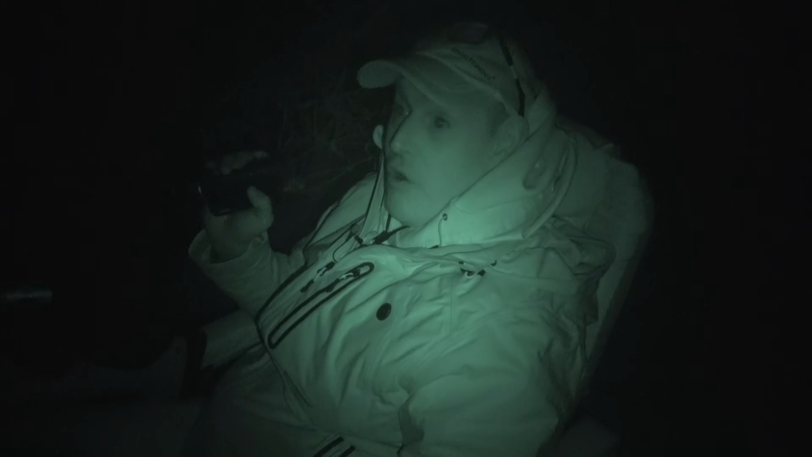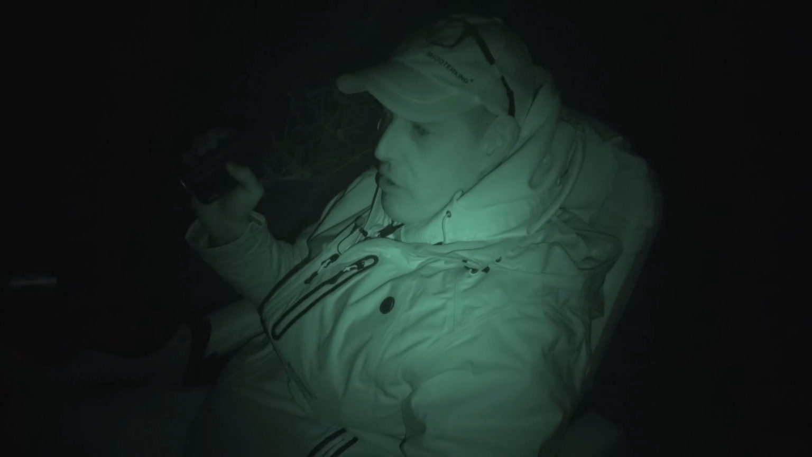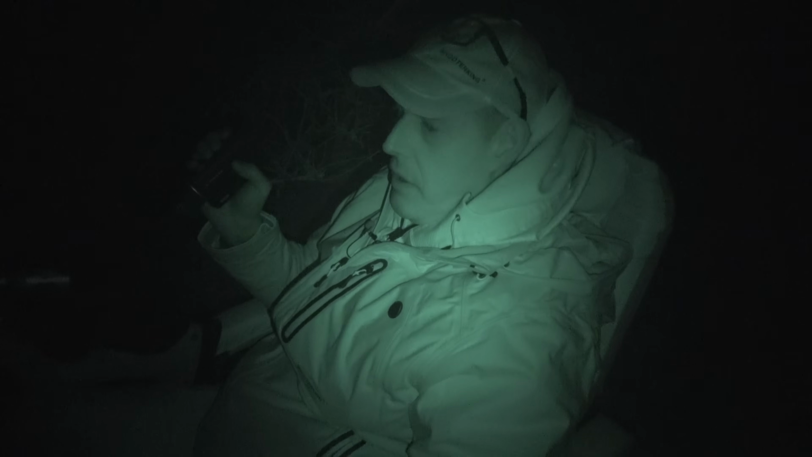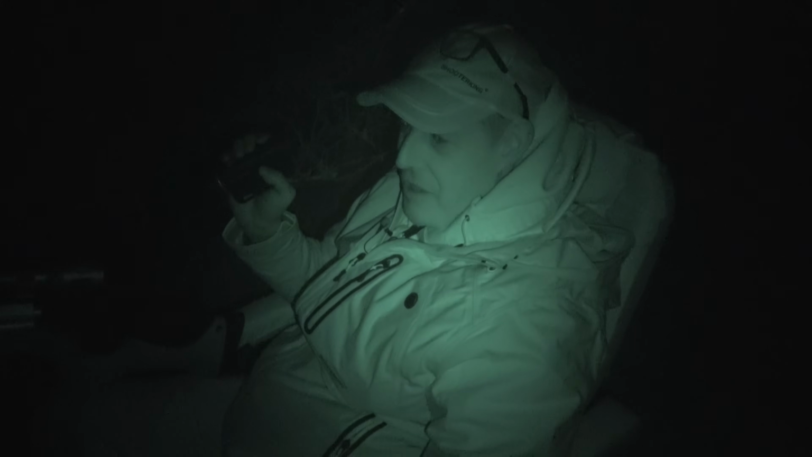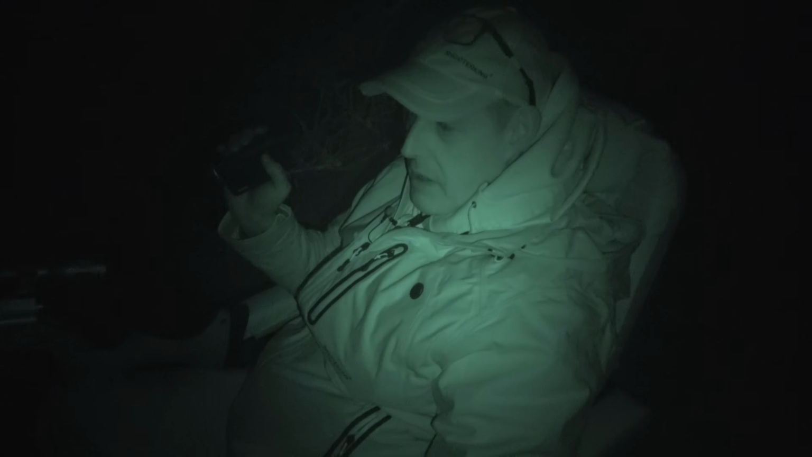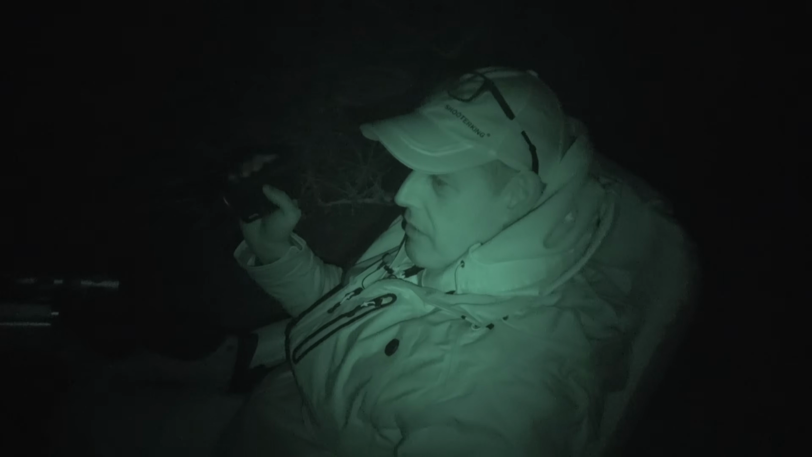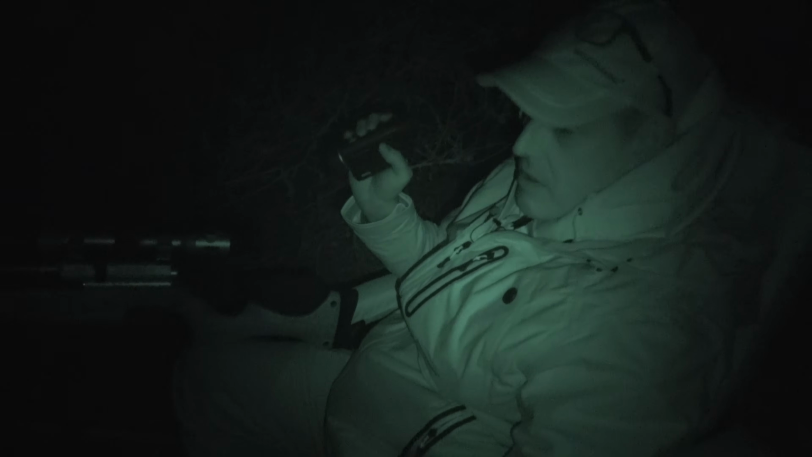It's not often this time of year that you're going to sit out for 6-7 hours on a rabbit shoot. 4 or 5 hours is normally what I do for a nighttime shoot like this. By then you've either got too cold or you've had your fill. So yeah, I leave everything on permanently, and this gear's more than adequate battery-wise to stay on 6, 7, 8 hours.